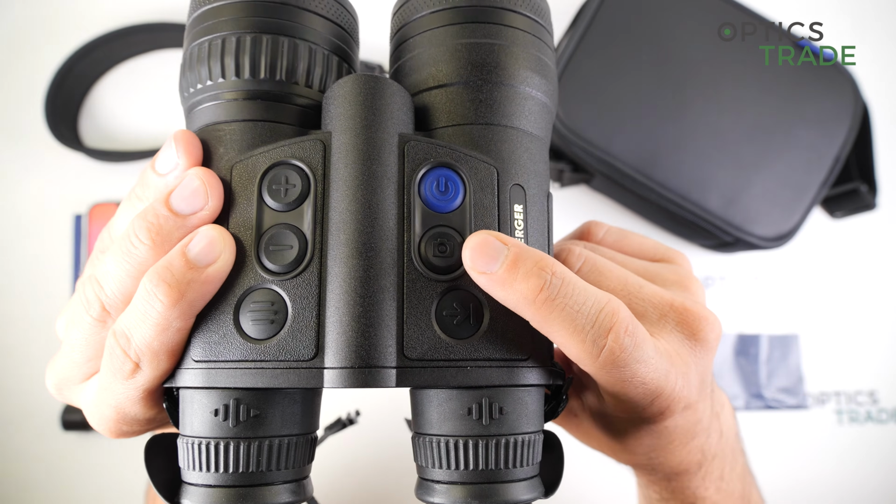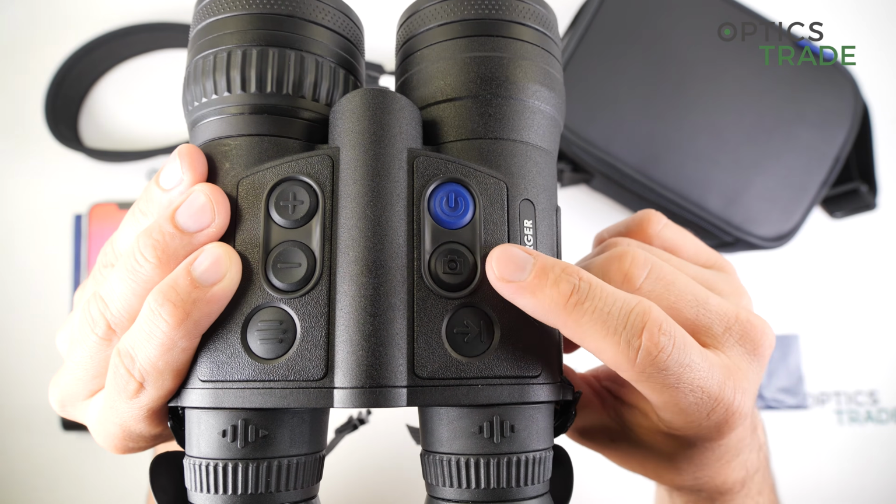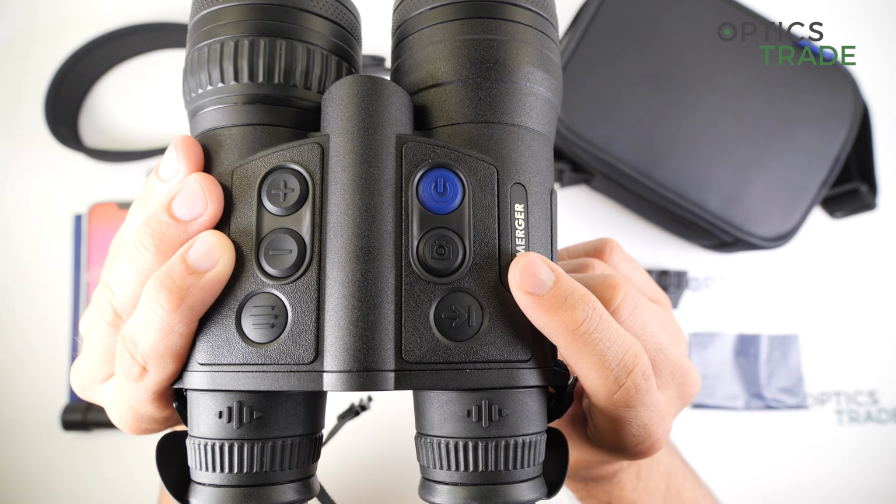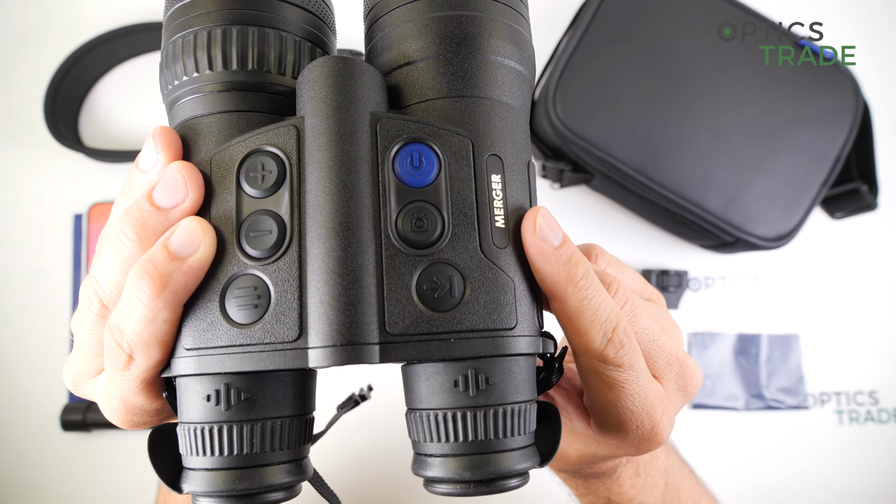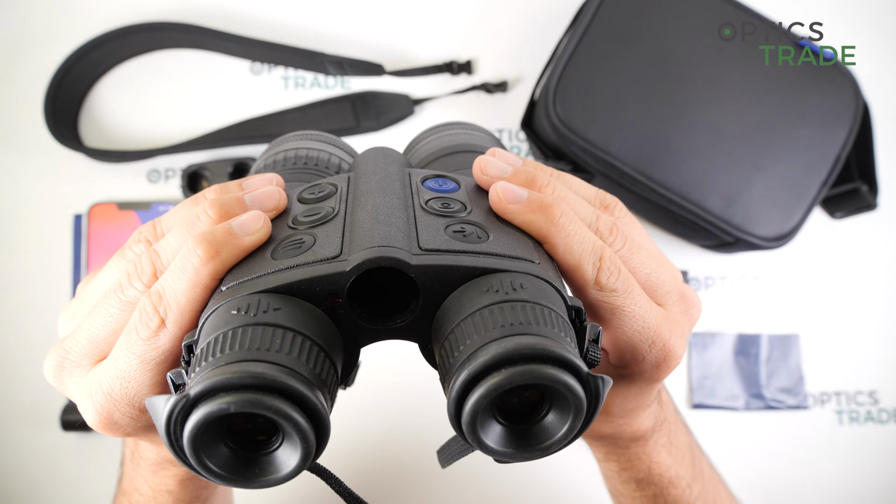Then here is the picture and video mode. With a short press you activate the video or photo mode, and with a long press you switch between video and photo. And the last one is the laser rangefinder, which I covered approximately 2 minutes ago.